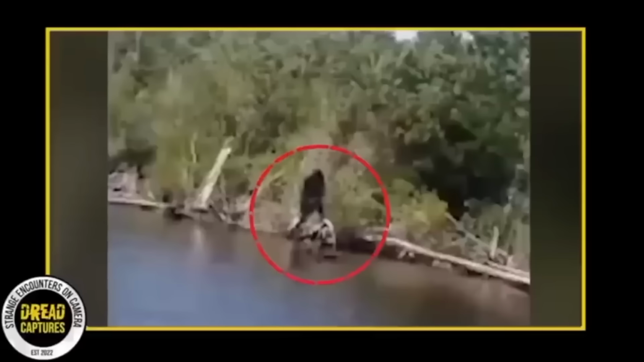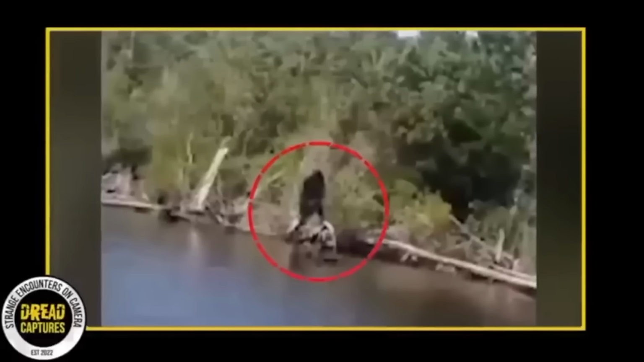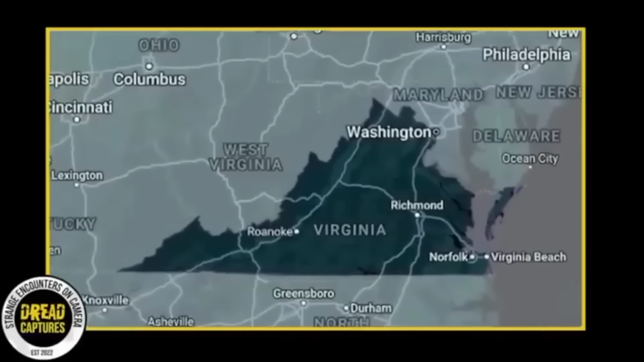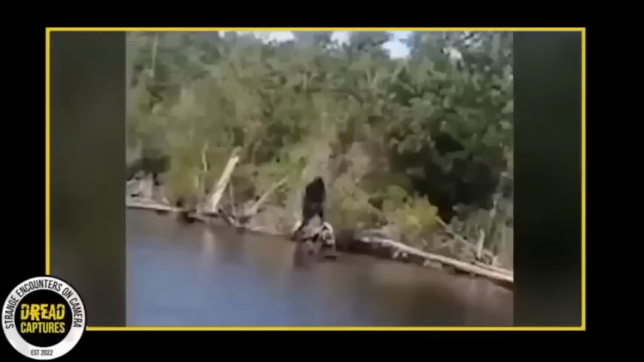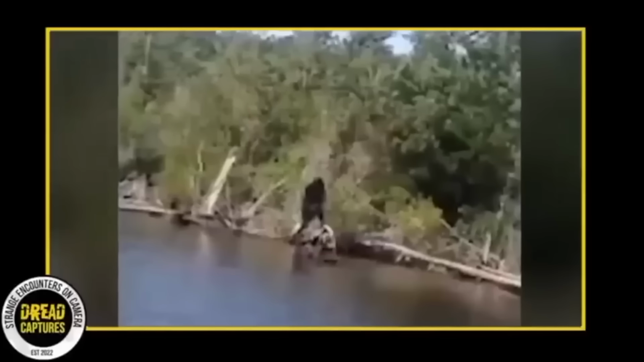Ten years ago, in 2013, a fervent nature enthusiast by the name of Roger Williams made an astounding find. Roger was trekking through the mountainous region of southwest Virginia in broad daylight. He was able to snap a photo of a strange creature, presumed to be the legendary Sasquatch. This towering being, estimated to be over 8 feet tall, was covered in a mass of tangled brown fur.